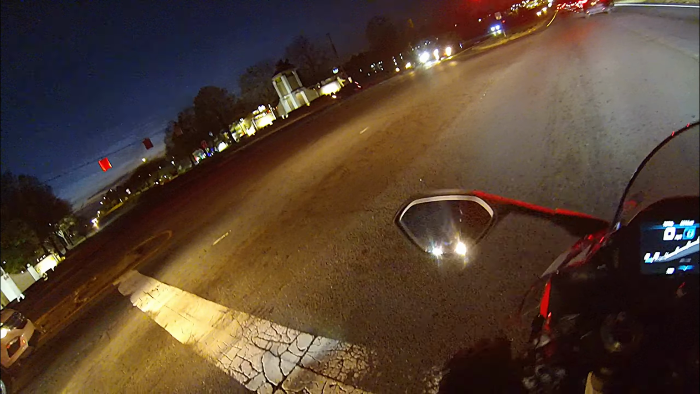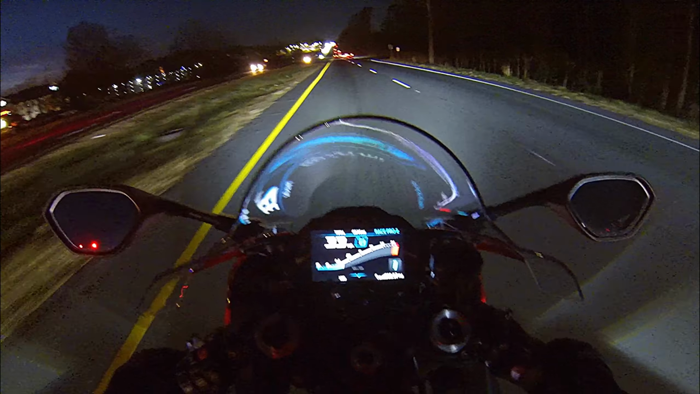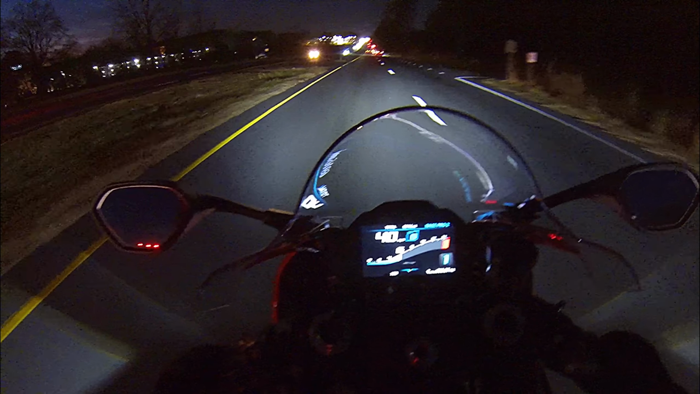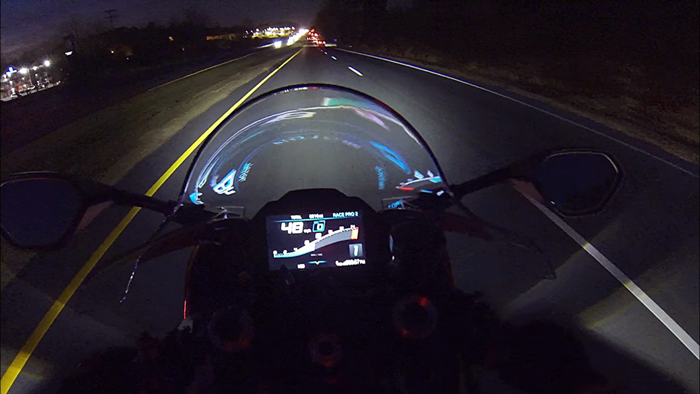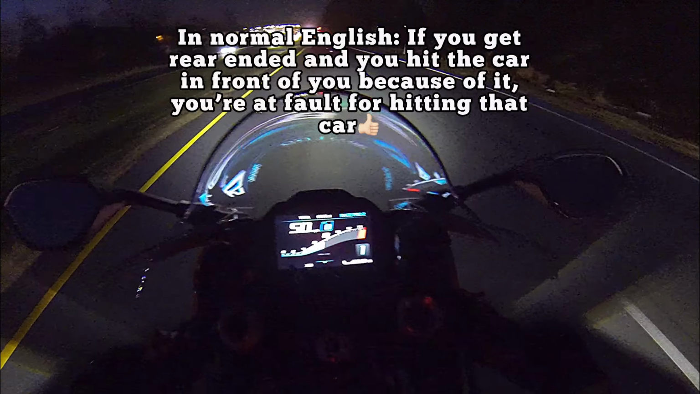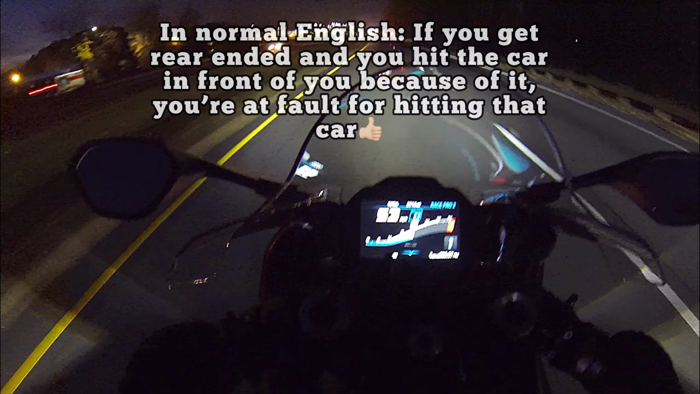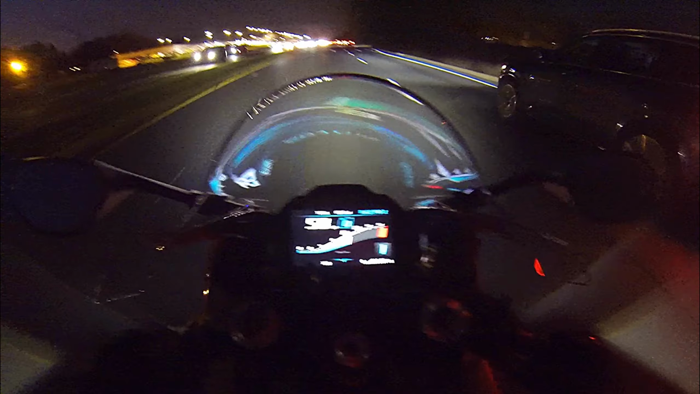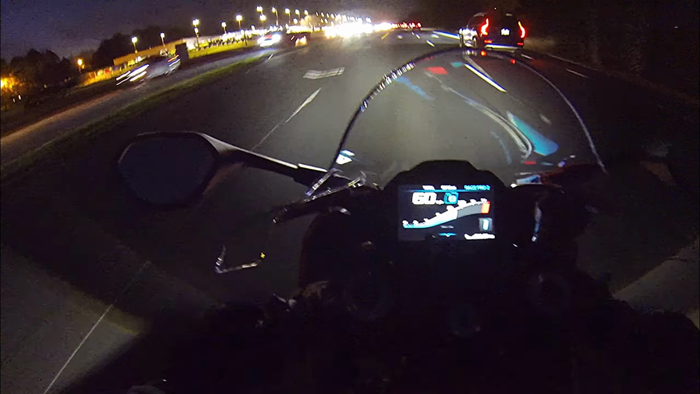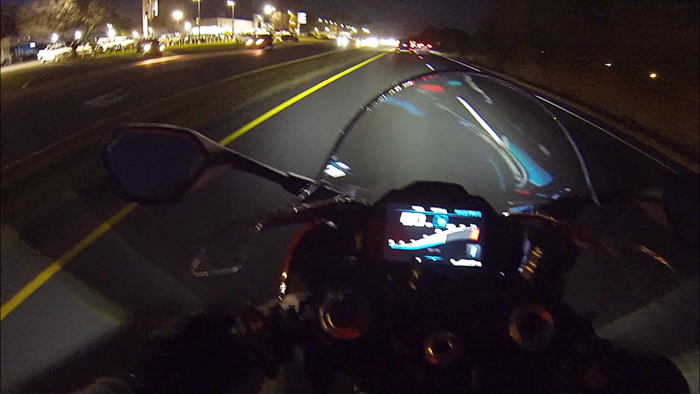The one reason I've heard, the only reason that seems kind of understandable to me, is in the city, I guess it's good to leave a gap so that if somebody gets rear-ended behind you, they don't run into you, because then apparently if somebody behind you rear-ends you, even though the person that rear-ended you got rear-ended, apparently it's your fault. So I guess that's why people leave gaps. That's the only reasonable excuse. Other than that, it's really just annoying.